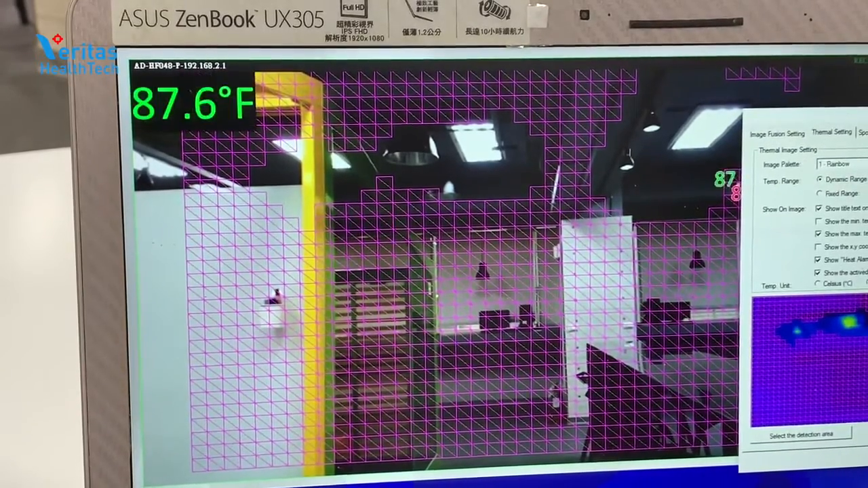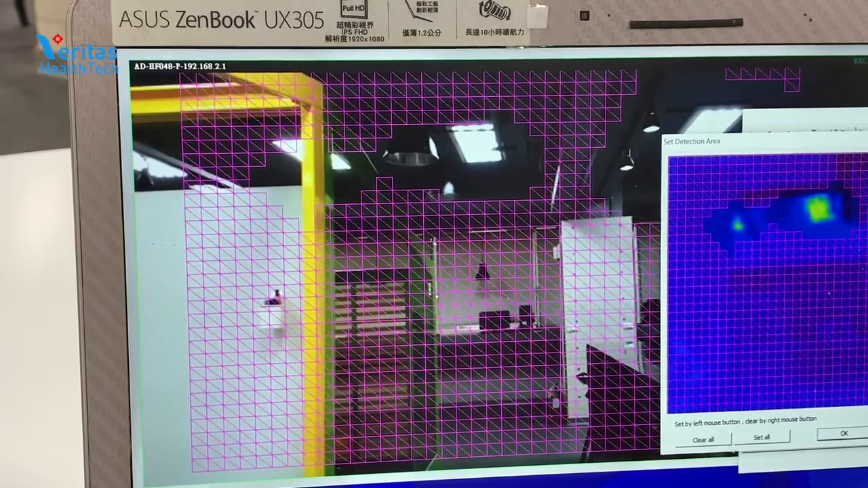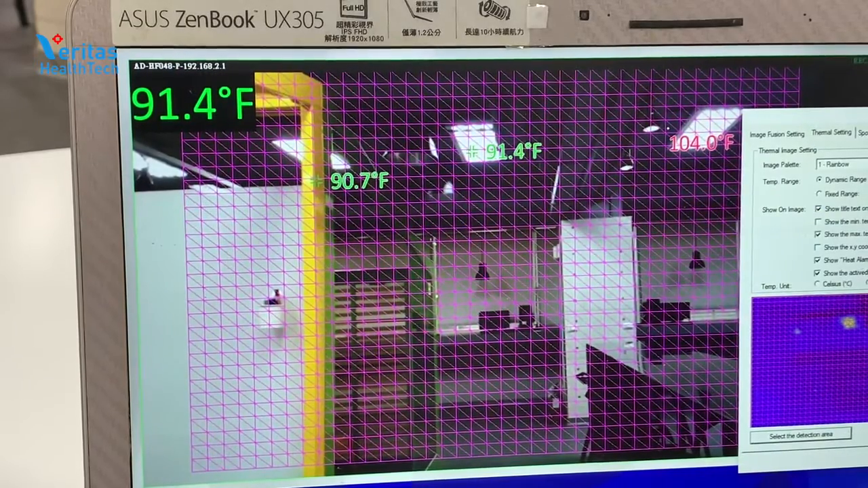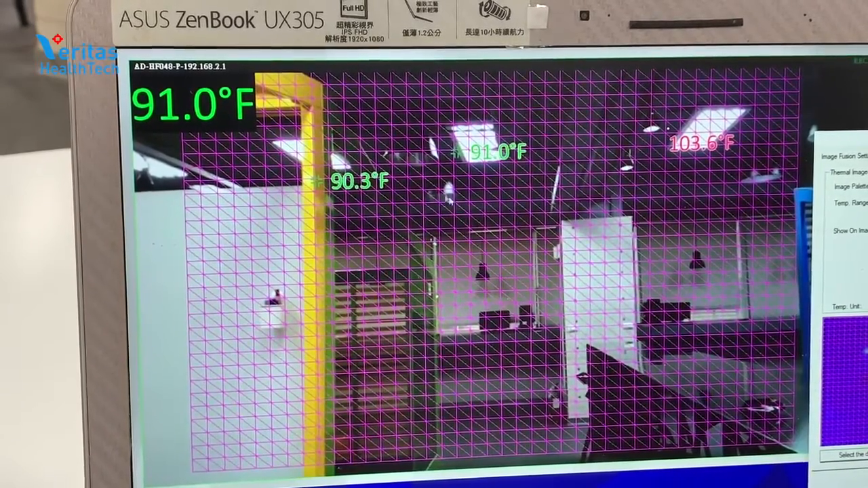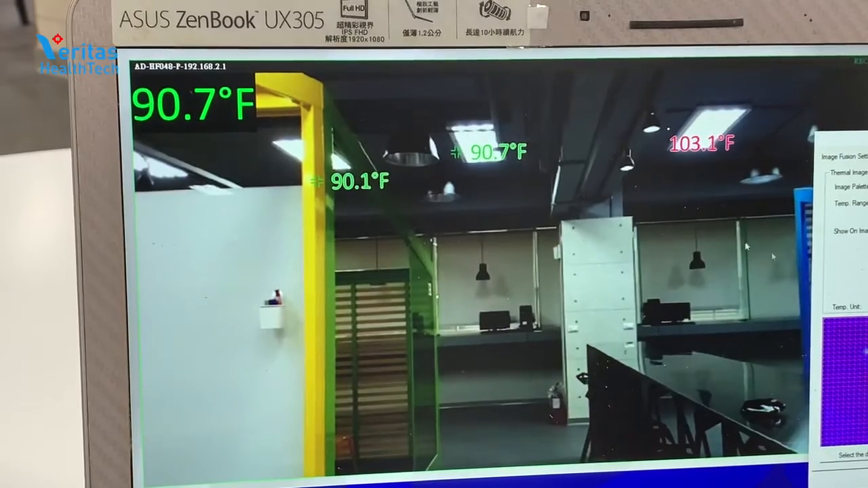You can notice that it's not reading the temperature there. This is a cool feature that allows you to block off certain areas or only focus on the zone you actually want to monitor. As you can see on the top right, that 103 degrees light is being monitored right now.